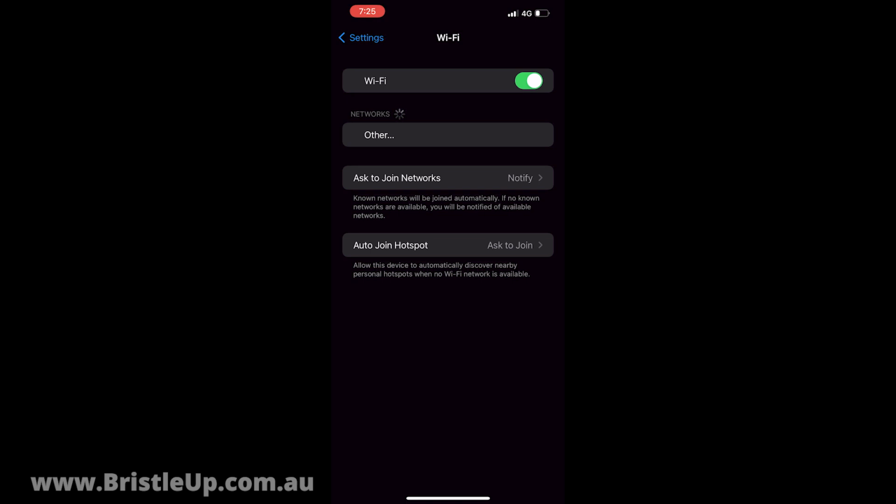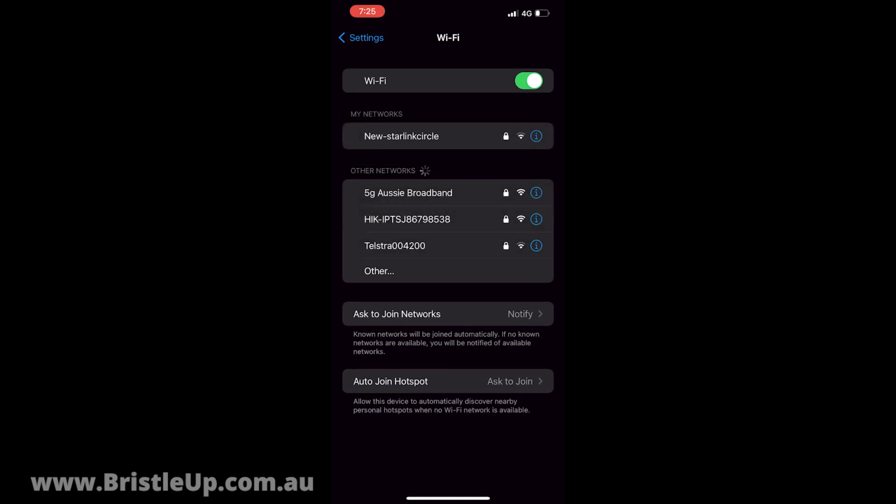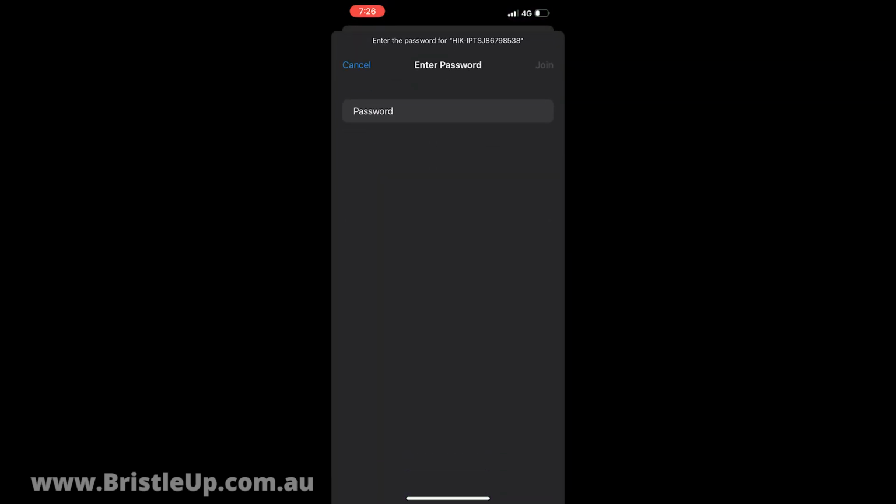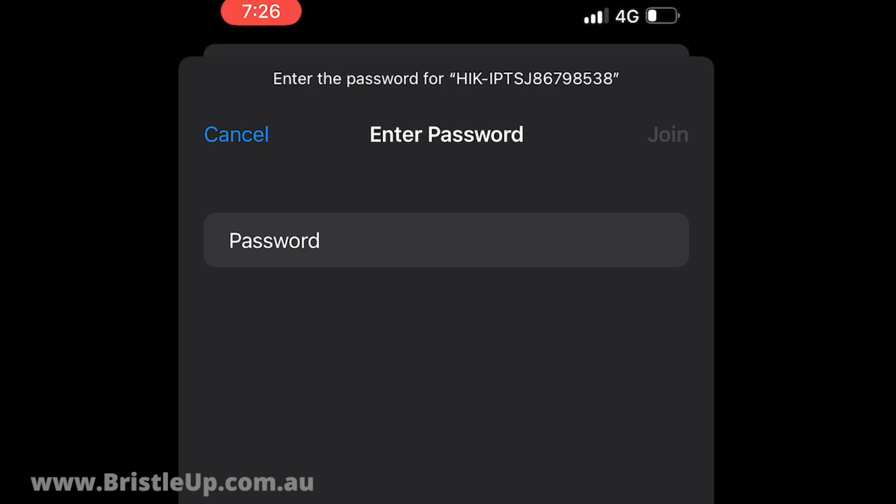Now we need to go to our Wi-Fi settings on our phone, and in the list we'll see a Hikmicro device. Now we need to connect to that. The password is the serial number. You can find that on the unit itself, or you can see it in the Wi-Fi name. Up the top there, the first letter before the numbers is where the password starts. So we start with J86 and then we go through all the numbers.